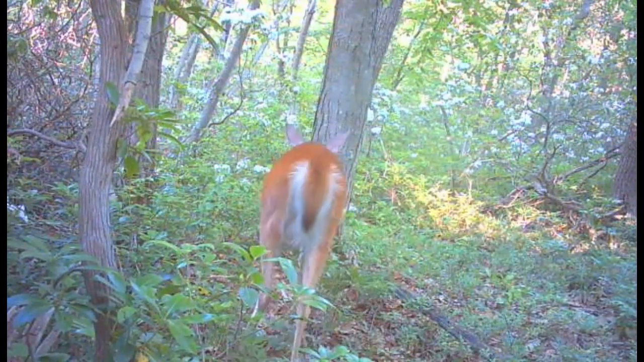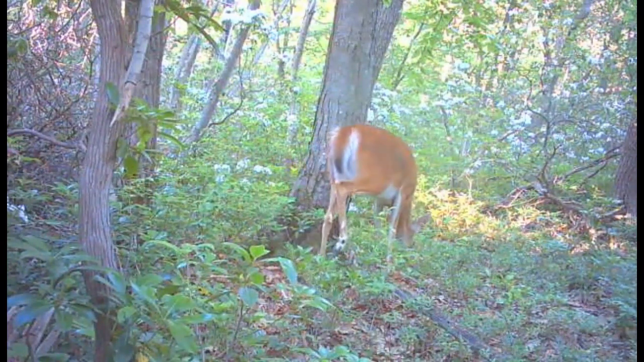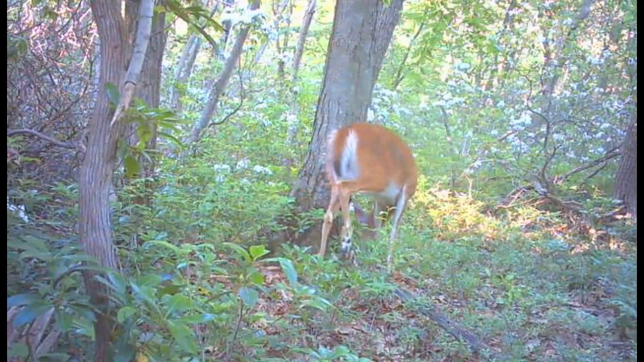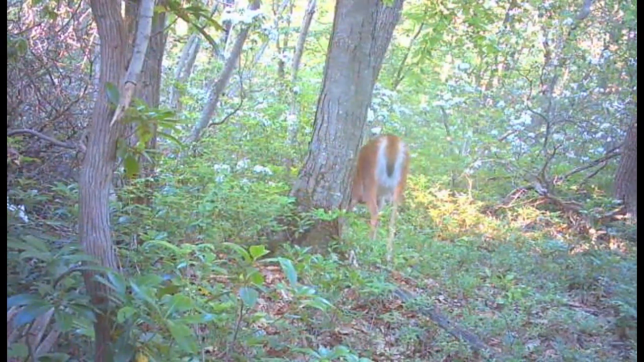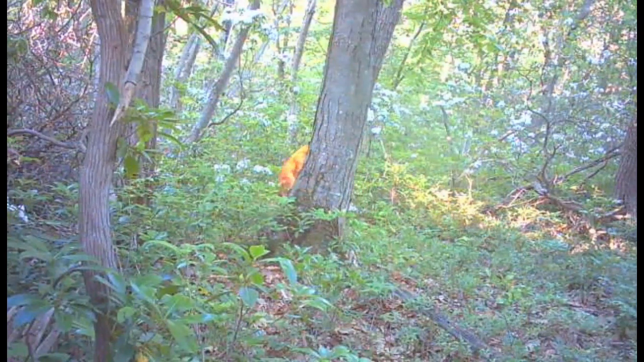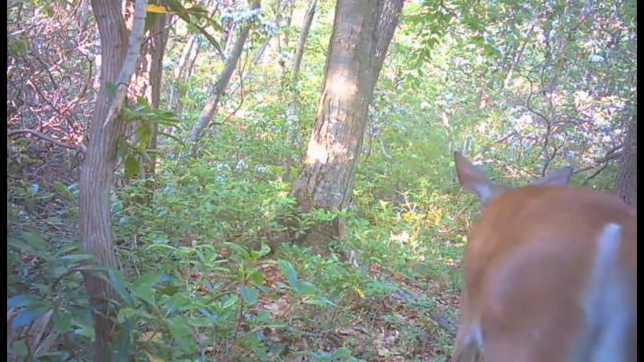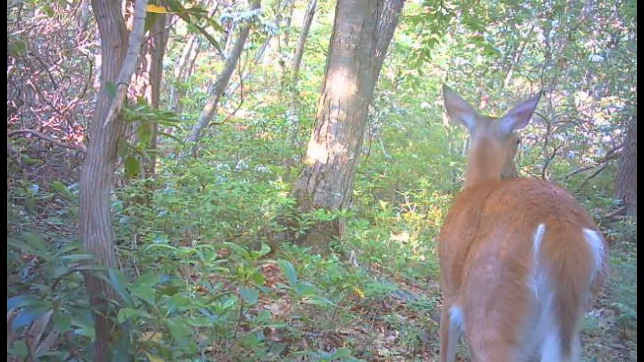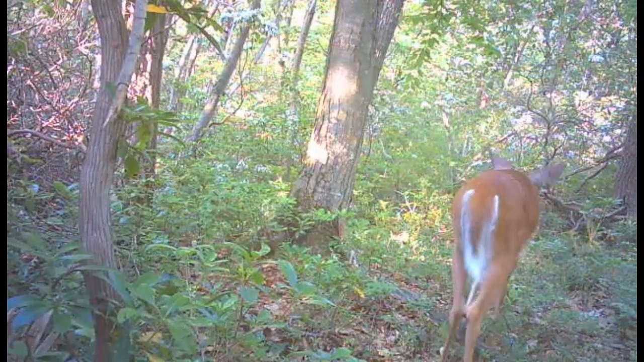Another doe coming out through the trail that goes back through behind the camera where it's at. Another one coming from in behind the camera, hurt the trail.